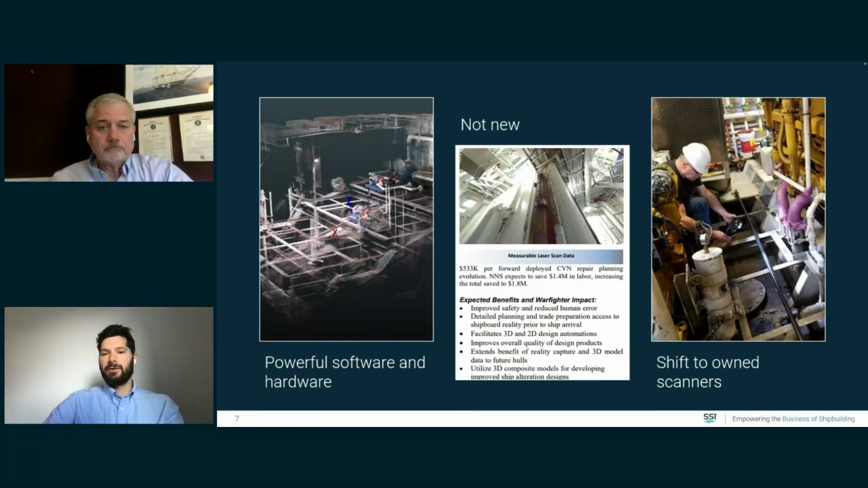So instead of hiring third parties or maybe just working exclusively with contractors, now shipyards and design offices have their own scanners and more importantly, have their own experts who know how to use the scanners and actually introduce that into their workflows. So that's kind of the state of things today. And we're going to dive into more of the future and some of these myths.